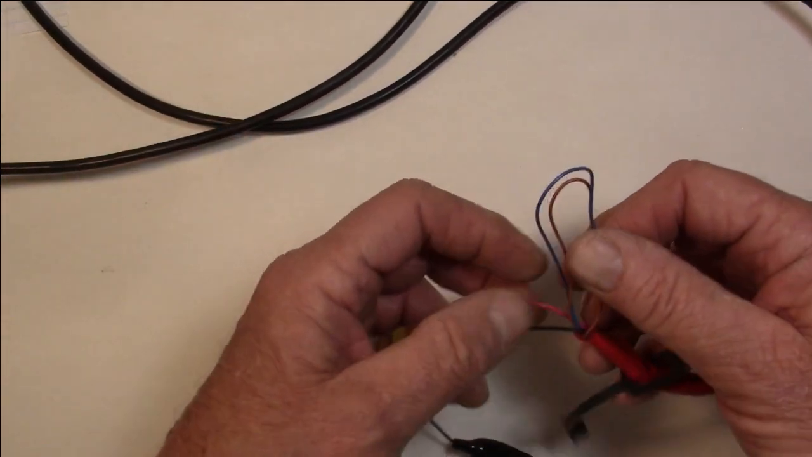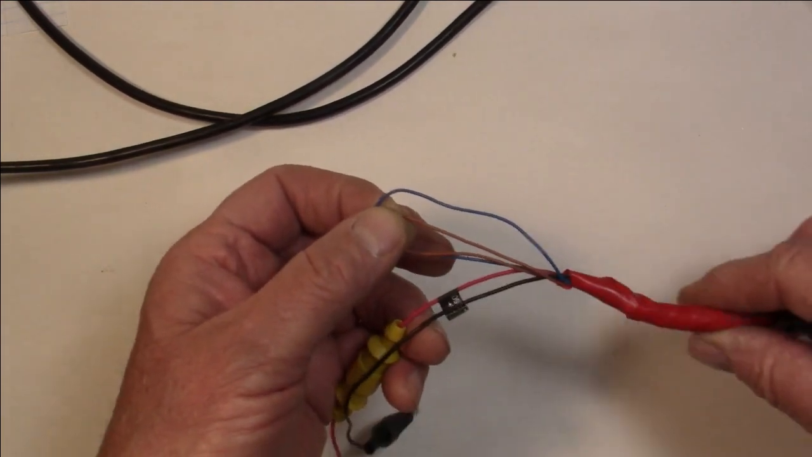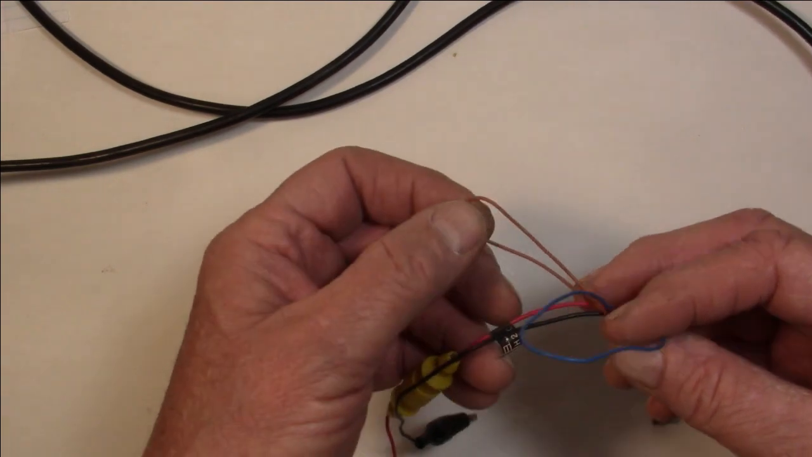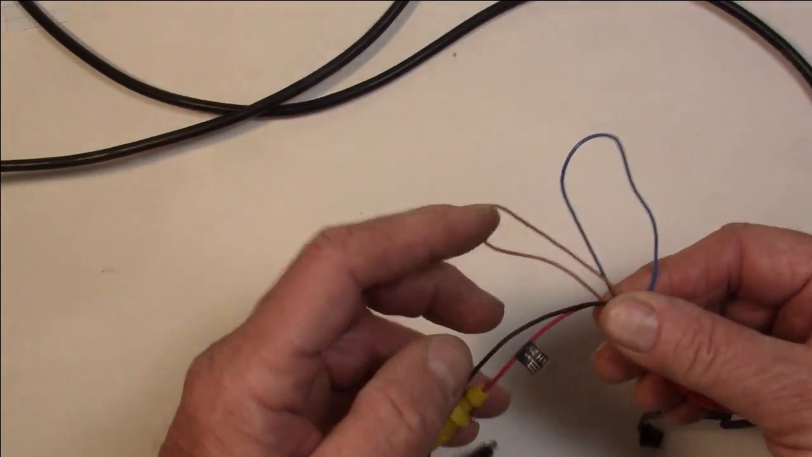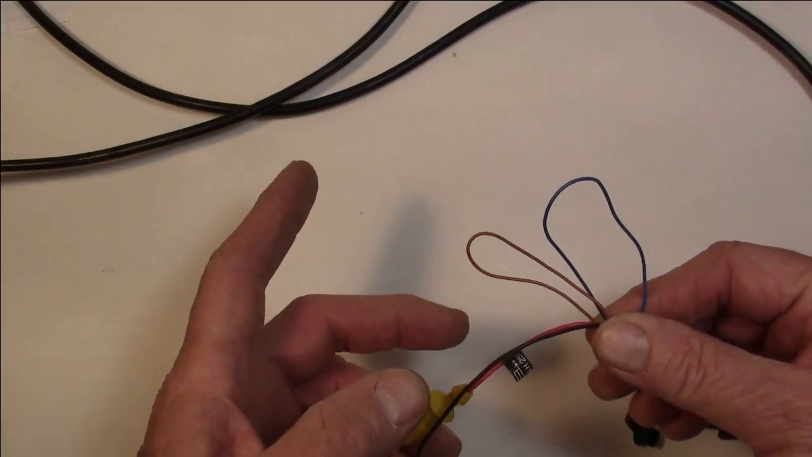But with those, there were also two others. You can see I just got them doubled over and wrapped up because I'm not using them. But there is a brown wire and a blue wire. Those two wires are what you use to share data from one fish finder to the other.